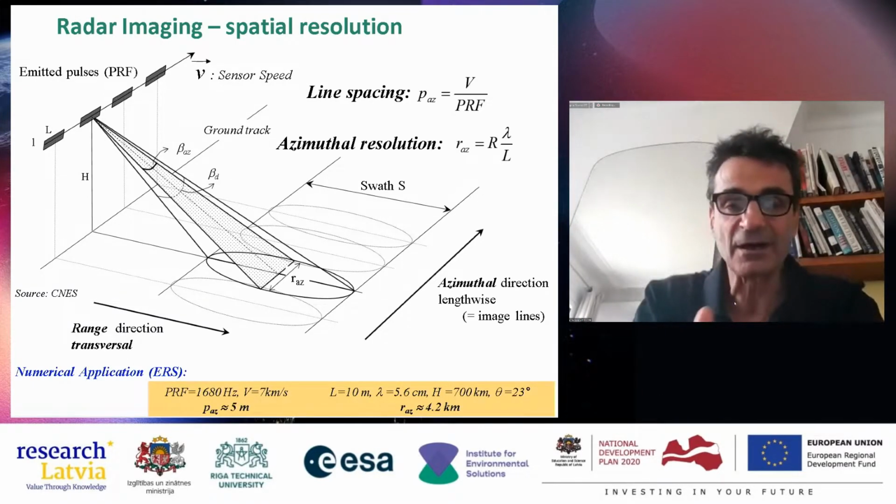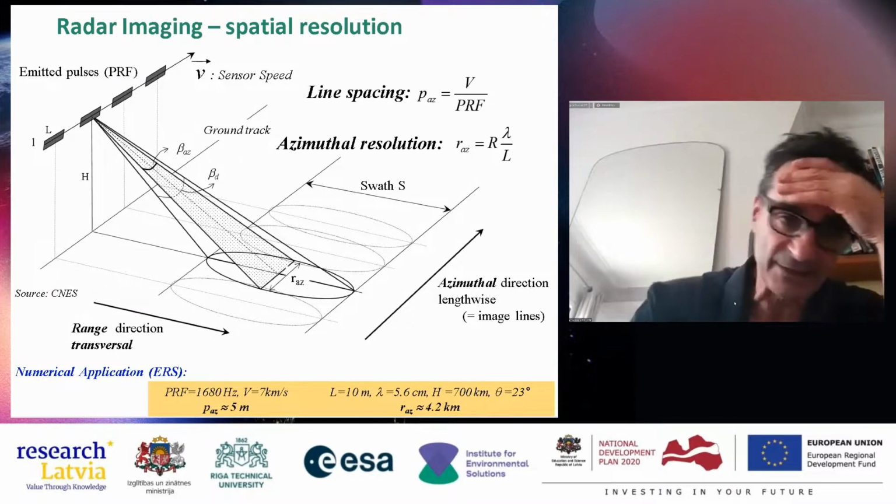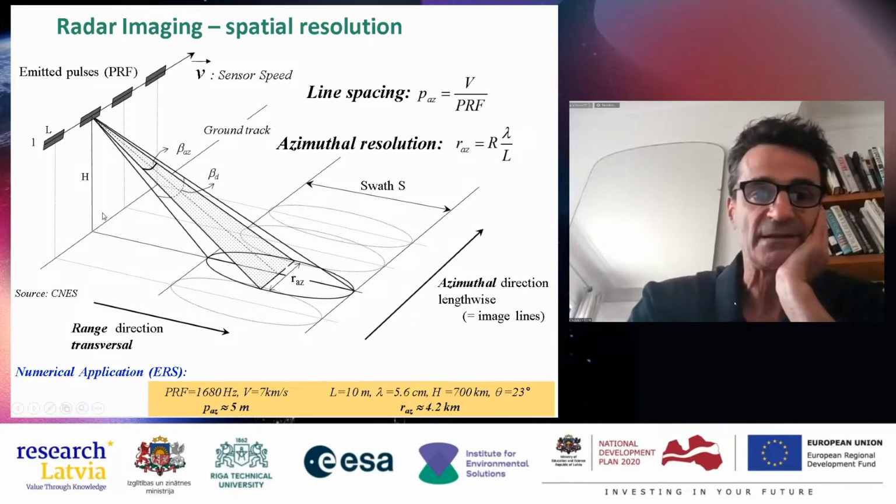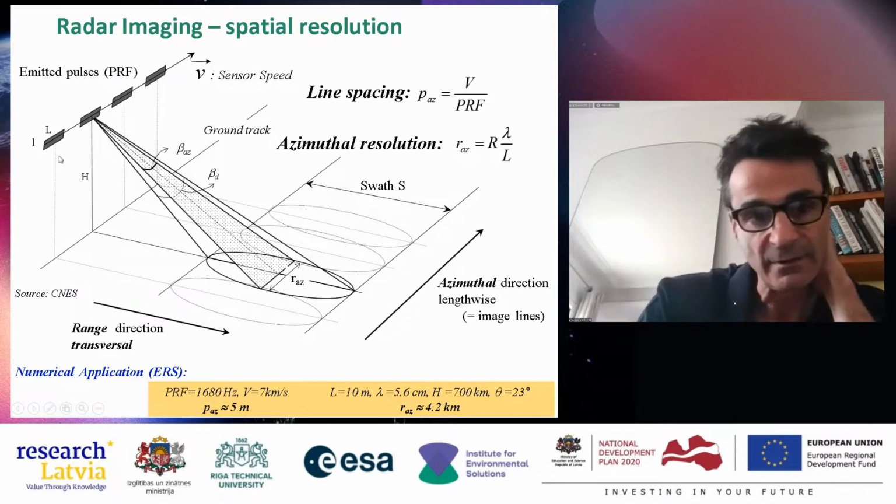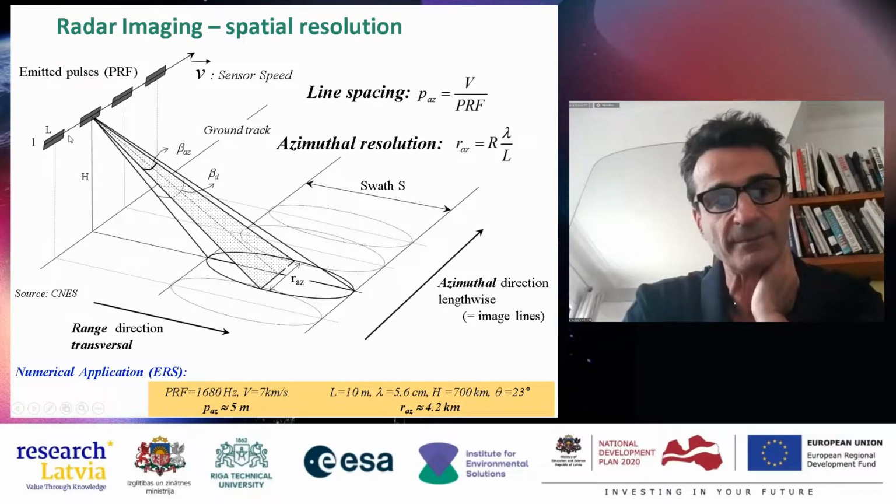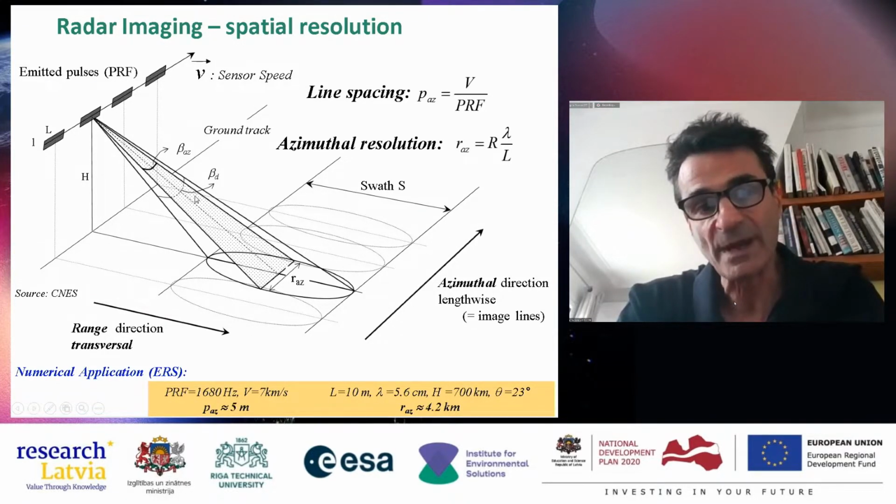So how does radar acquire an image? The radar is moving in this way, and at one position it emits a wave.